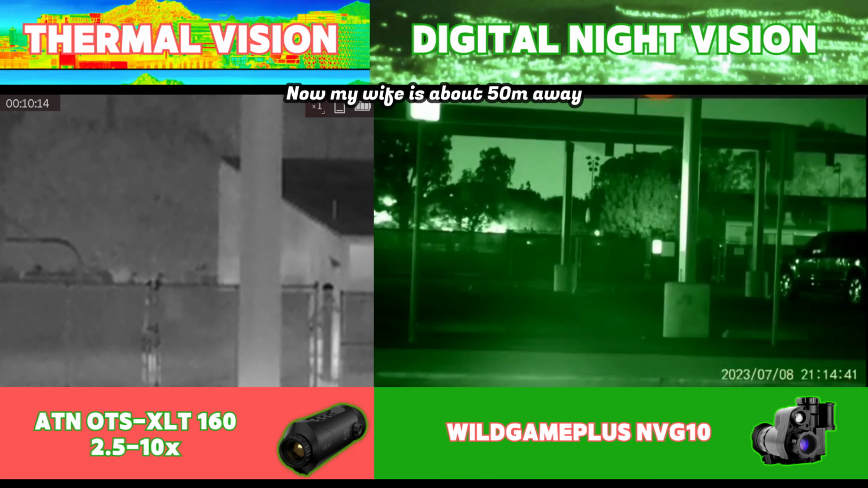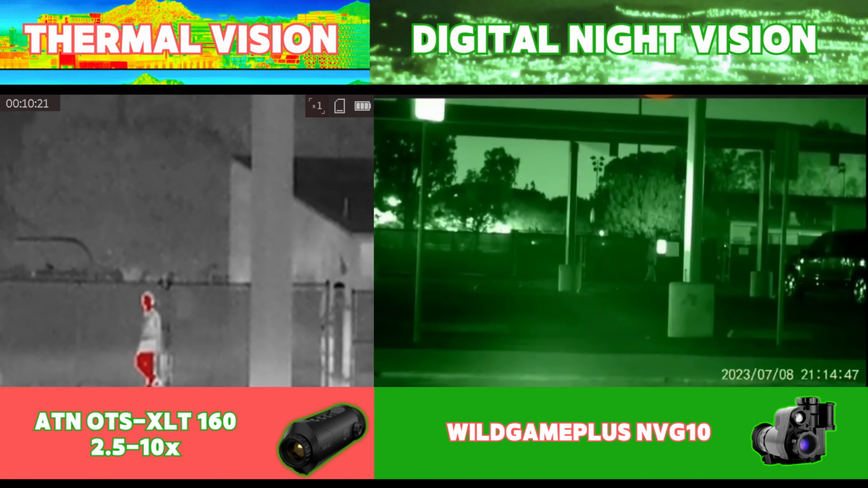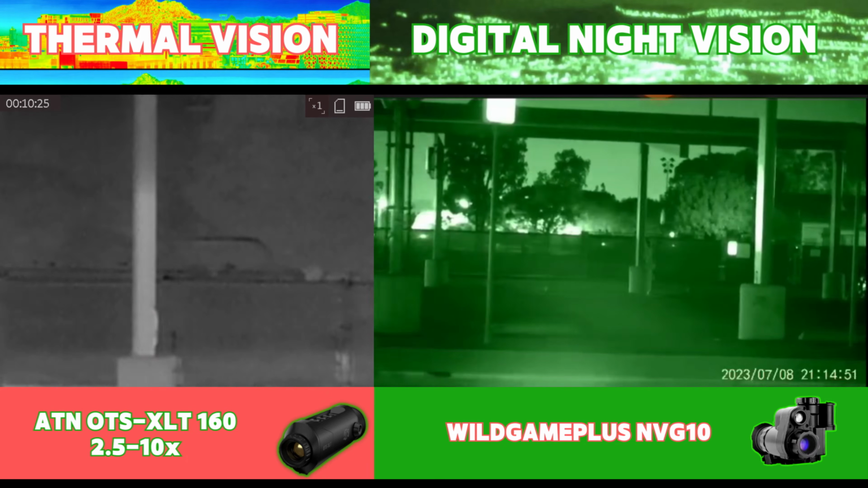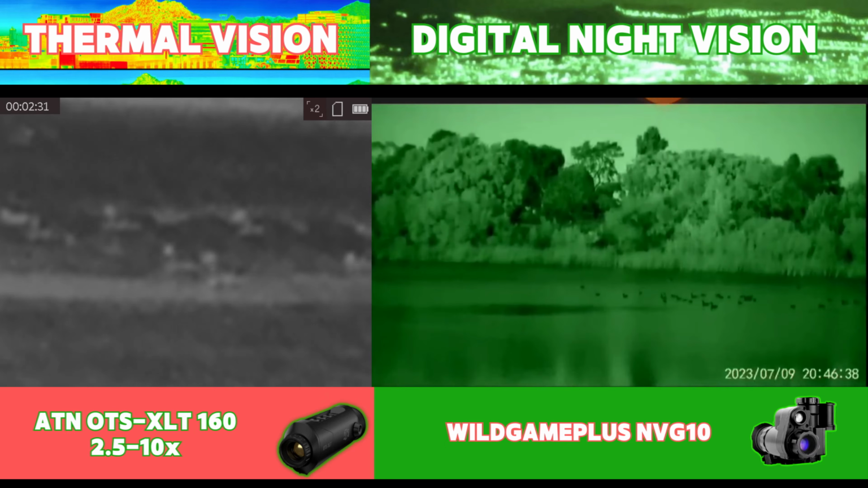In the presence of strong ambient lighting at around 50 meters, my wife is much more difficult to spot and track with the digital night vision setup, and there's barely any contrast between her and the chain link fence backdrop, and there's a lot more contrast with the thermal. Out on the lake, the advantage definitely seems to switch back to the digital night vision setup.